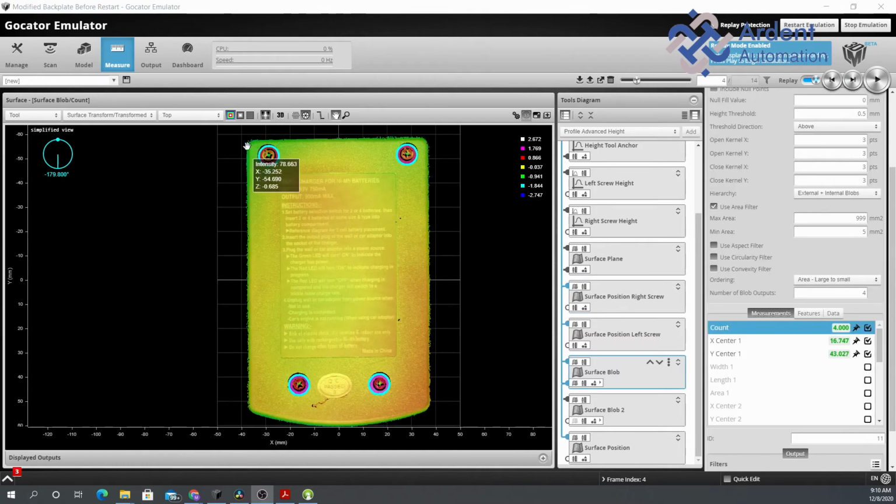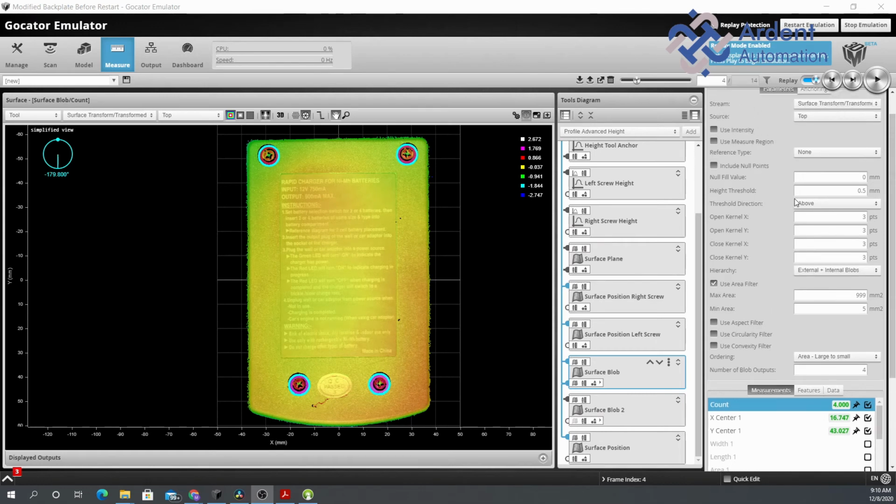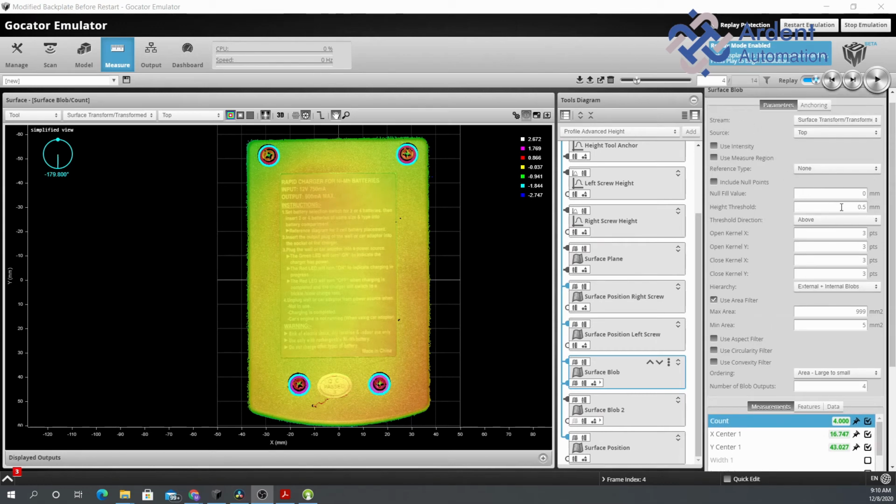Now we want to find and verify that we've got 4 raised areas around where the screws are inserted. Now this one, we're going to go pretty simplistic, and we're just going to run a blob tool looking for that height measurement that fits inside of a defined area. But you could take this several steps further, actually define like a donut type area.